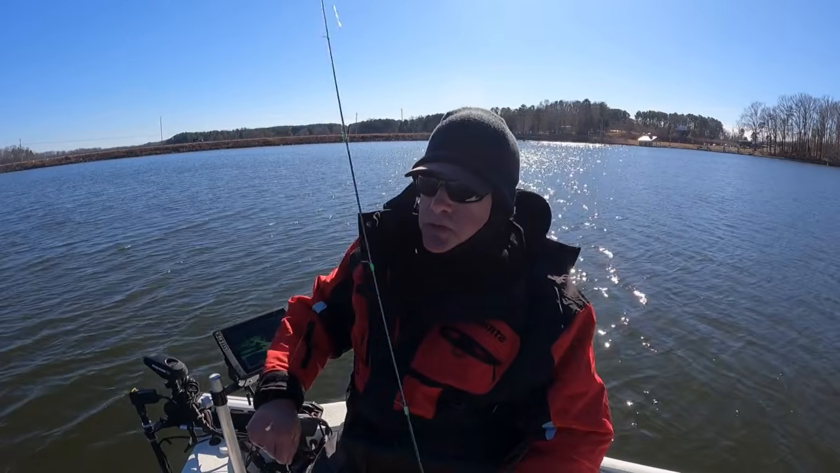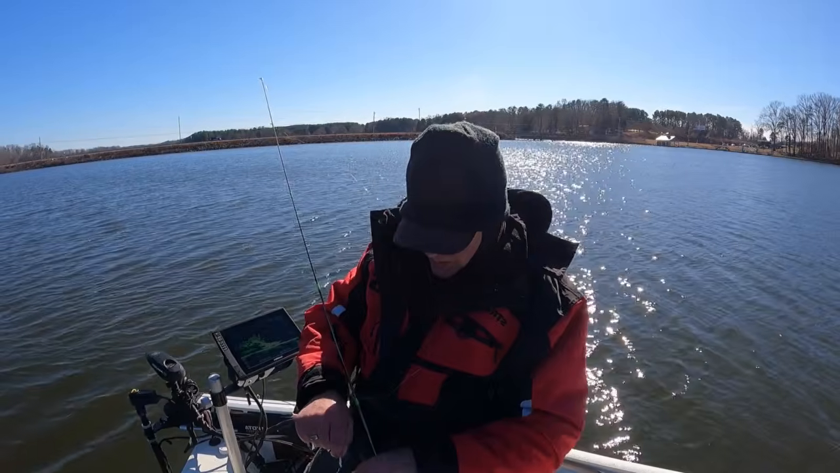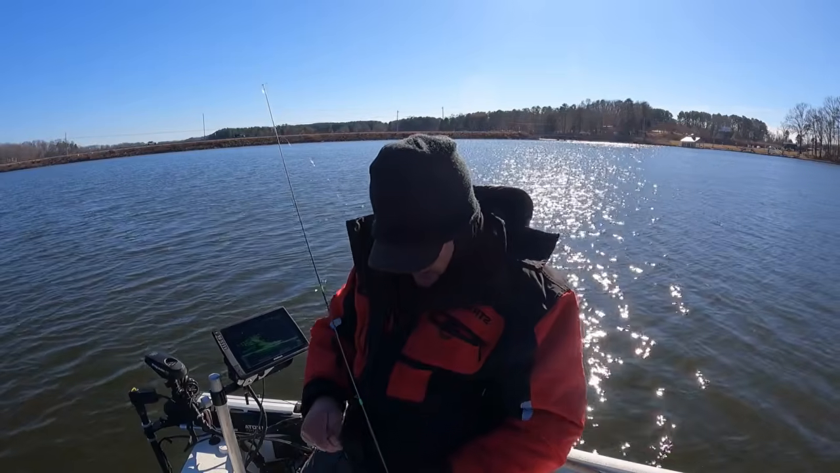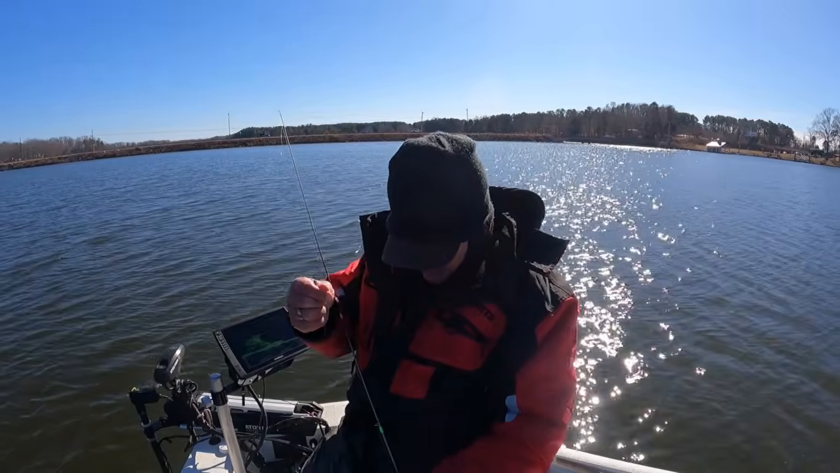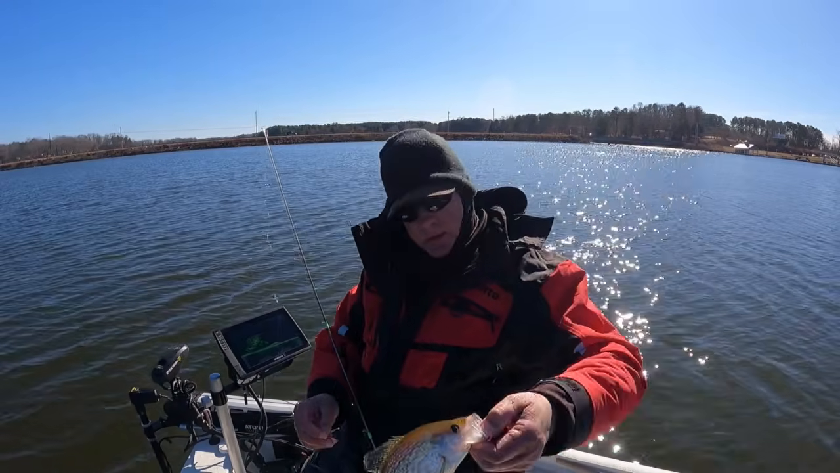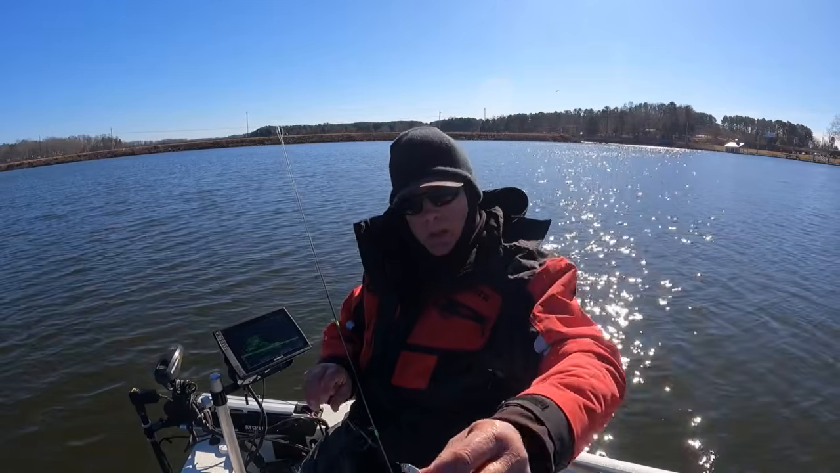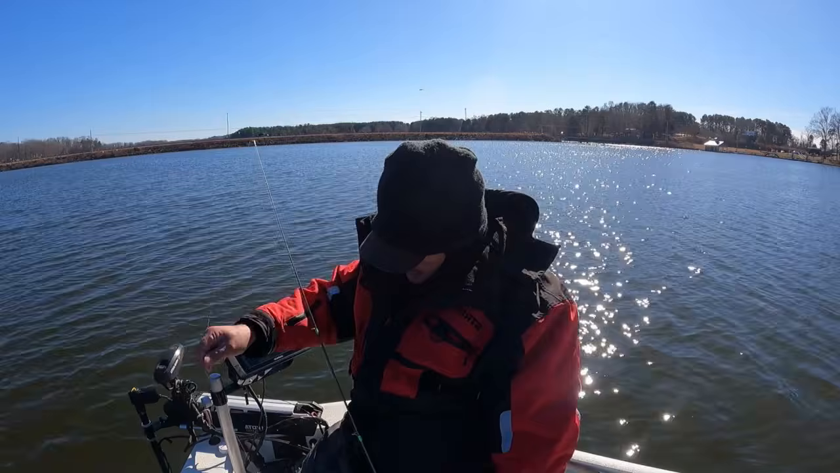Little one. I switched over to a smaller jigging spoon, and I'll show it to you as soon as he's hung. Kind of hung in the bottom lip. Yeah, just a small fry. Switched over to a little small, that size jigging spoon. A little bit of white.